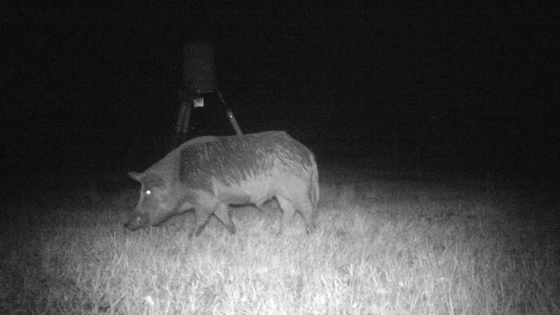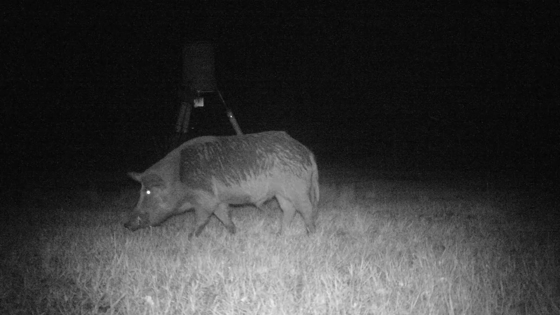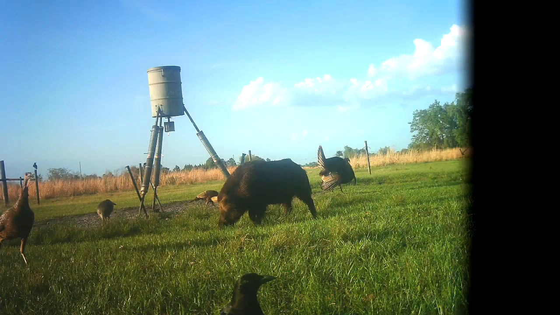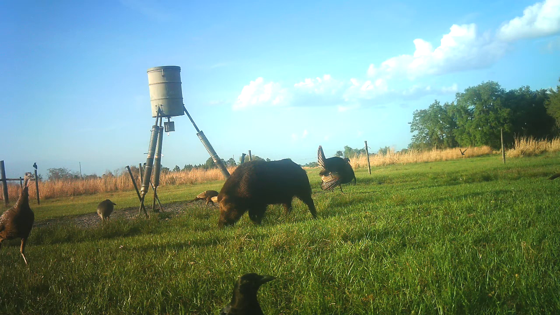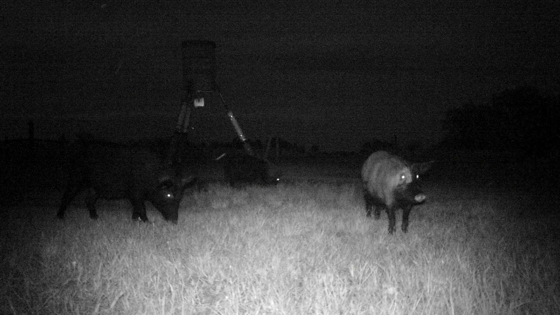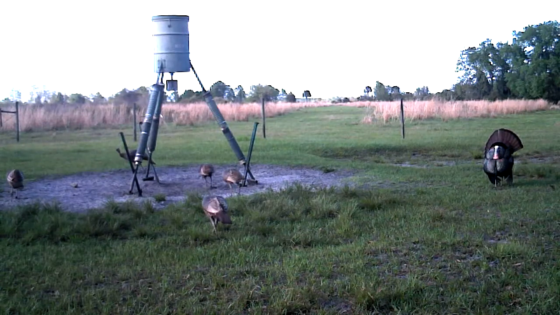And there's another one. You can see it's been rolling in some dirt somewhere. And then we have wild turkeys come in the morning. See the big beard hanging off of the male. And then we got wild turkeys and the wild pigs in there together. Now this pig on the right, you can see he's really been rolling around in some mud or water somewhere. He's a mess. And now this is late in the afternoon.